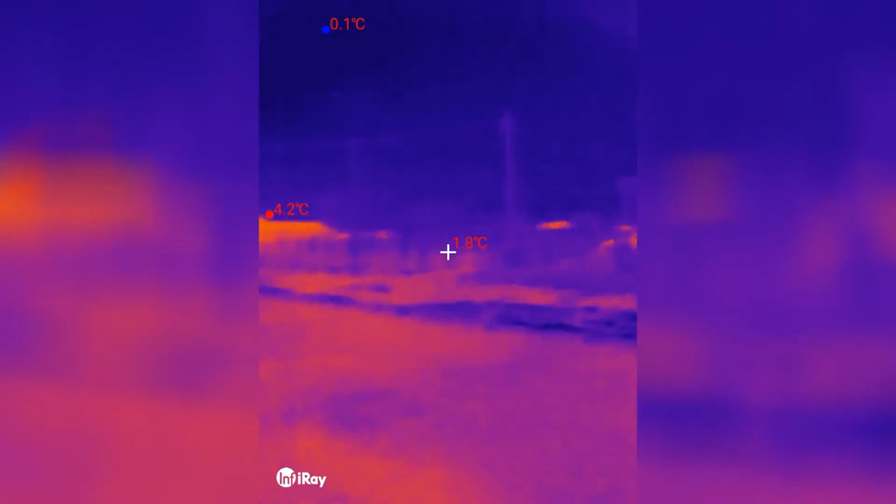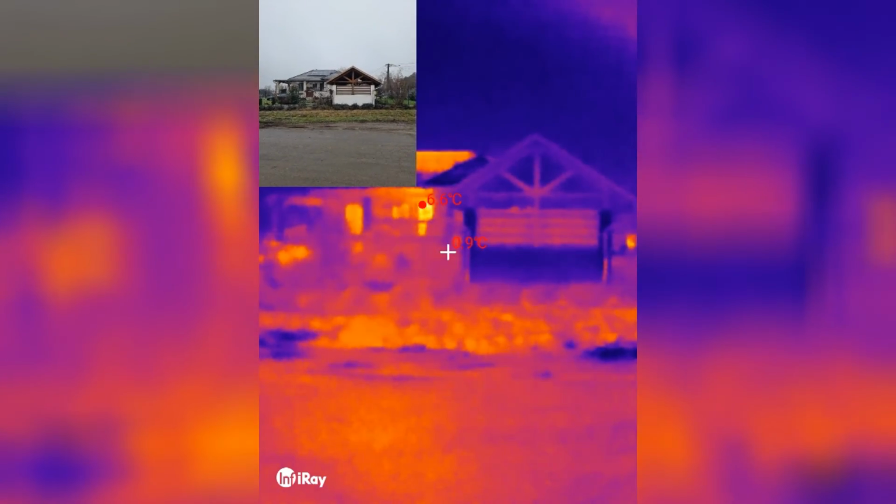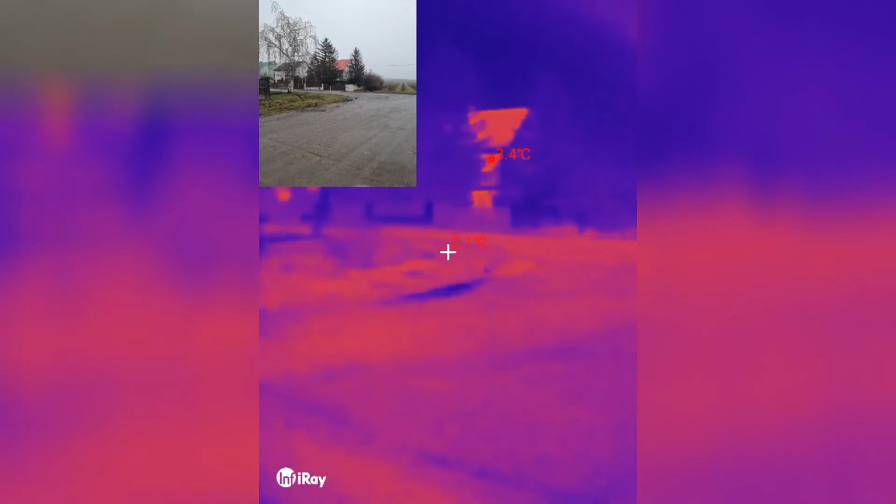So there was a tractor coming by and hauling some hay. And let me just turn the camera back on. Okay, it's a little bit tricky to get your hands off the main camera and also the thermal camera as well. Oh, it's cool, it works. Oh, that's nice.